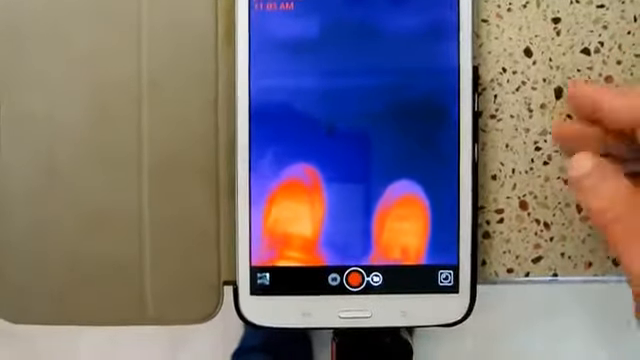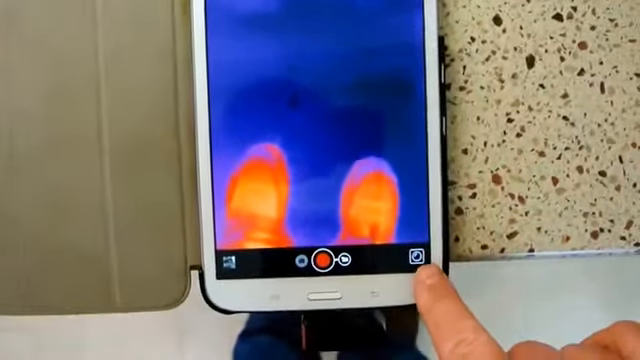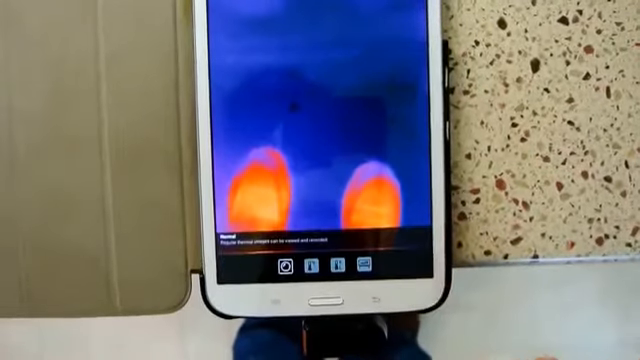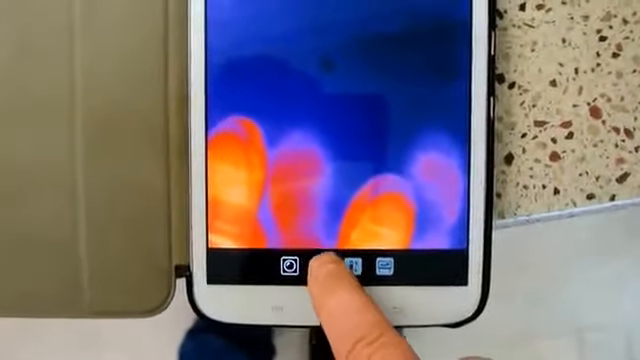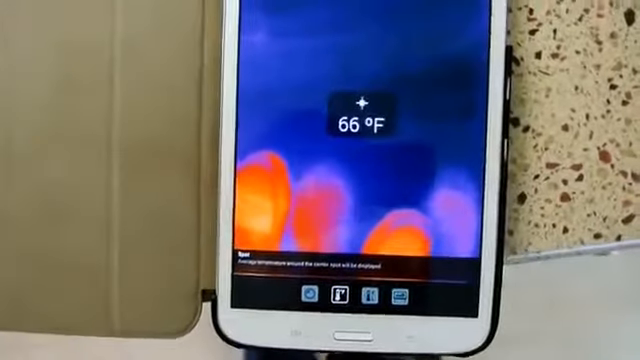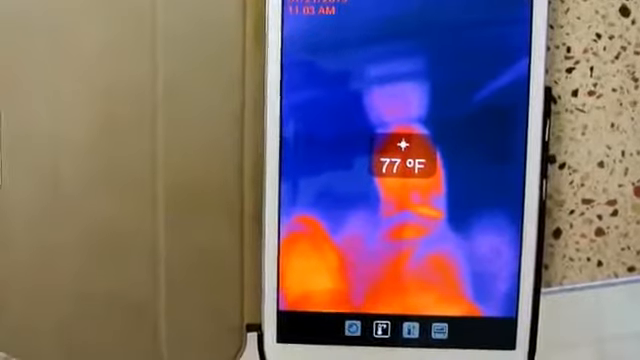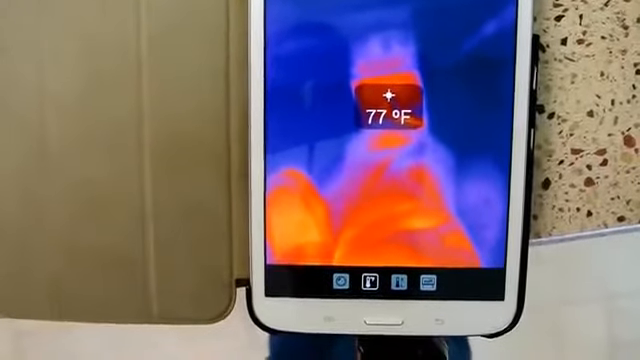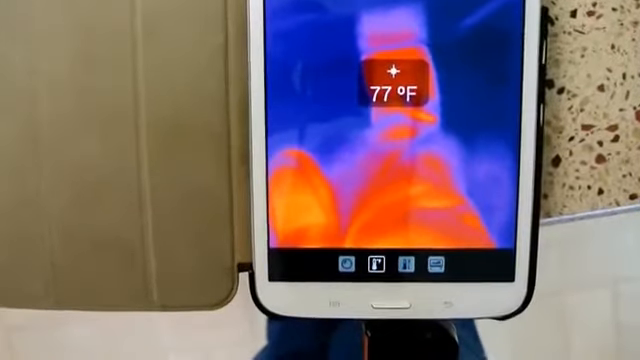now what we're going to do is I'll go through the rest of the features on the film. Basically, right now, you see on the bottom right, you have a little camera lens icon. You have 4 modes that this thing will normally display in. Right now, we're looking at just basic camera mode. I have another mode where it will put a spot in the middle of the screen, and it will tell me what temperature it is that I am, whatever's behind that spot. In this case, my foot's about 77 degrees apparently.